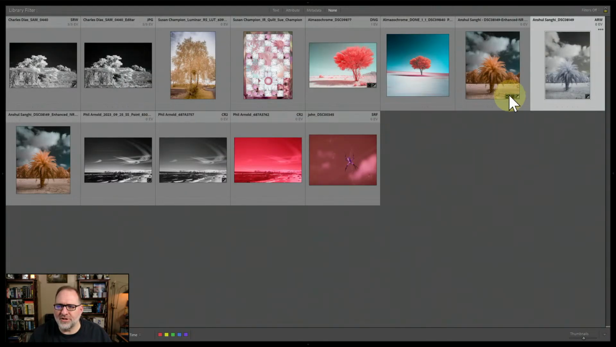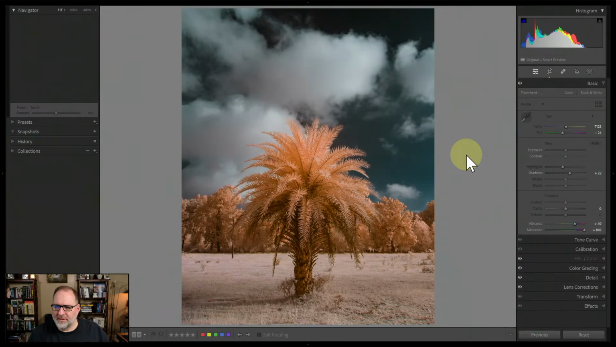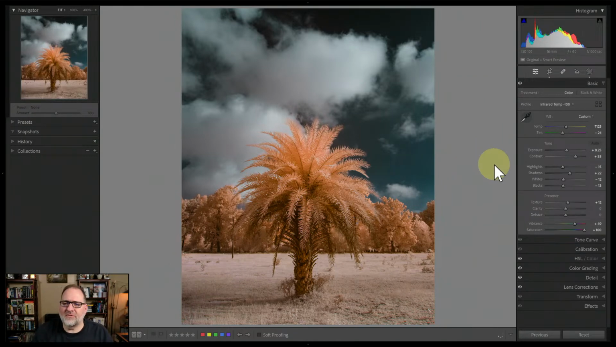The other observation that I had, let me see if this is your edit. Yeah. So the other observation is that I think this image is a little bit underexposed. If you're new to Lightroom, that's understandable, because if you're basing your exposure on the monitor and the way your monitor is configured, that would be something to be aware of.